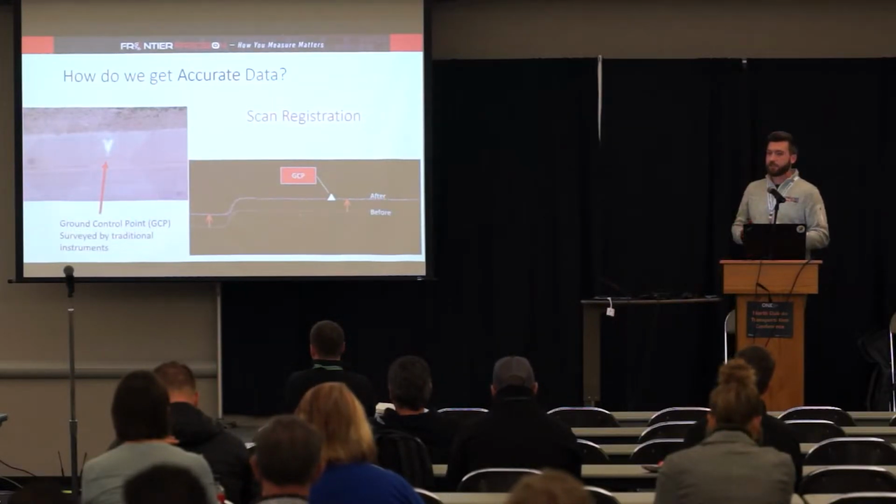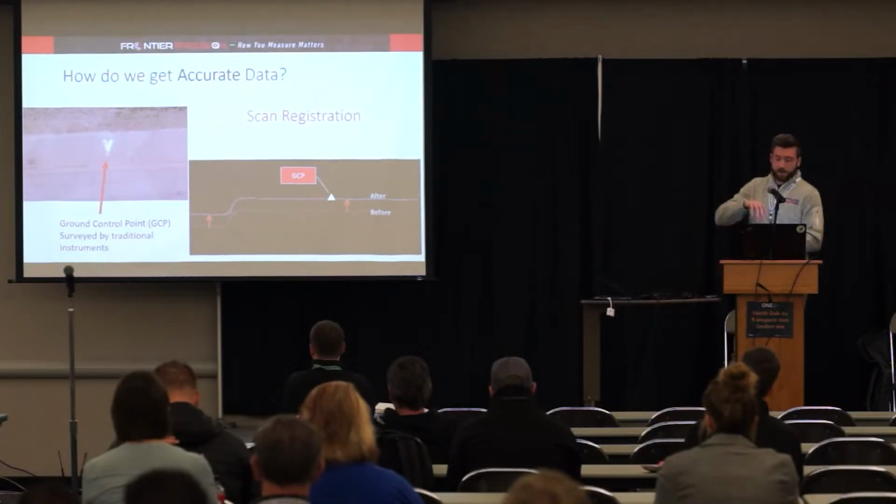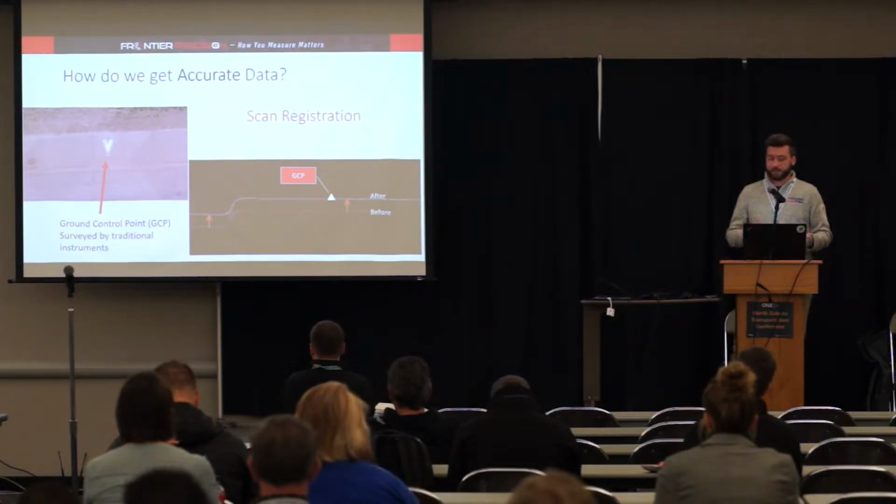So what does that registration look like? Just a quick preview. On the left there we have a top-down, that's actually showing a colorized point cloud of a target. So that white target there, and there's a small triangle, sorry for those in the back that can't see that, but there's a small triangle that indicates where our ground control point as surveyed by traditional instruments.